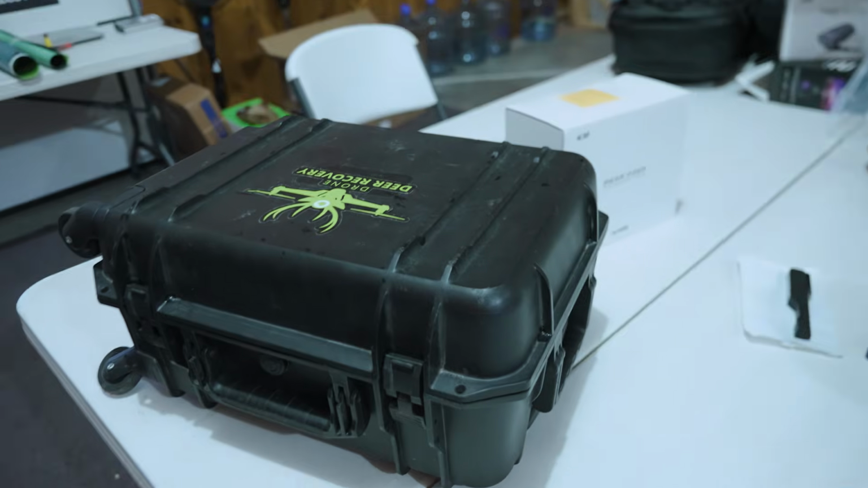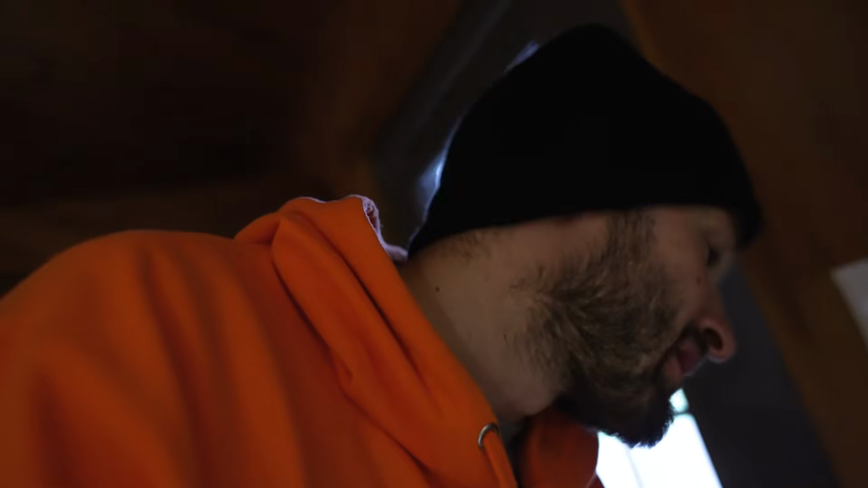Me and Jay are going to get our equipment loaded. We're gonna head out. It's an overcast day, absolutely perfect conditions to do thermal. See if we can find this buck for him.